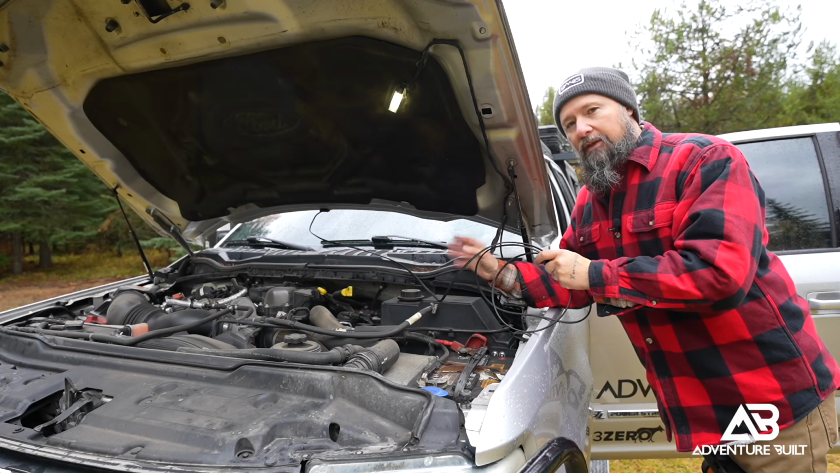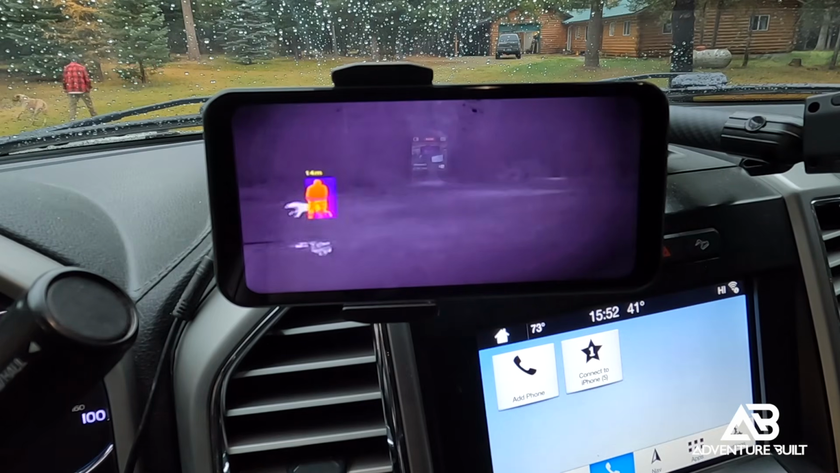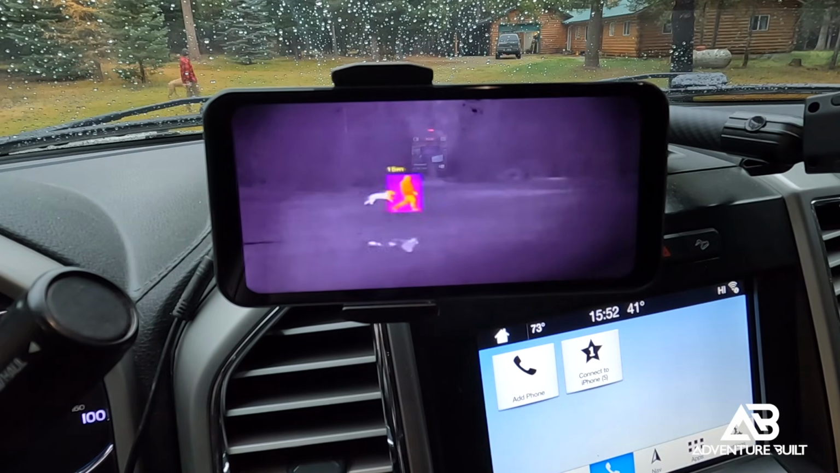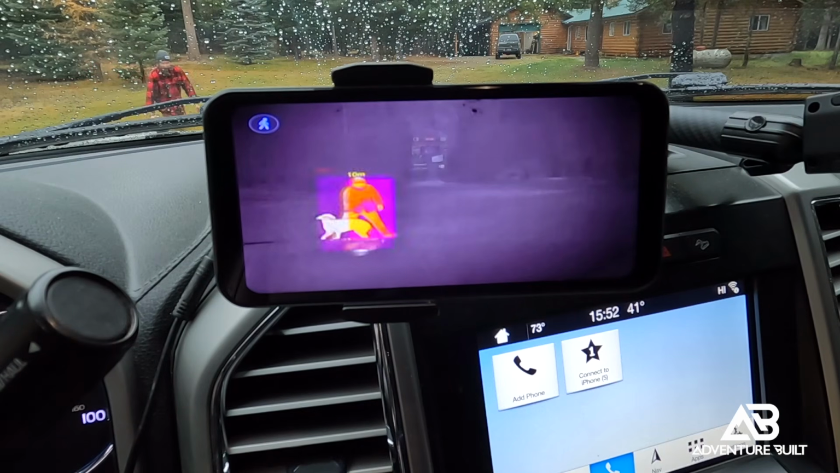Also, like I said, this uses AI technology to identify and warn you of upcoming obstacles such as deer, dogs, people, bikes, cars. It actually does a little circle and identifies what is what. That way you know what's coming ahead of you before you even see it.